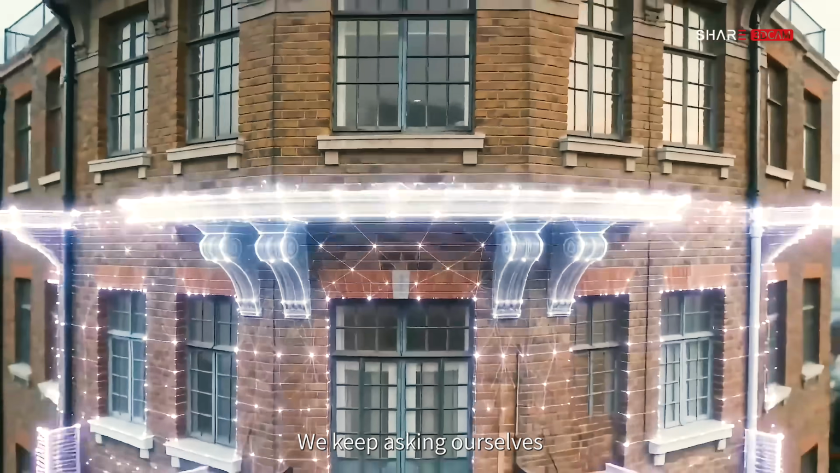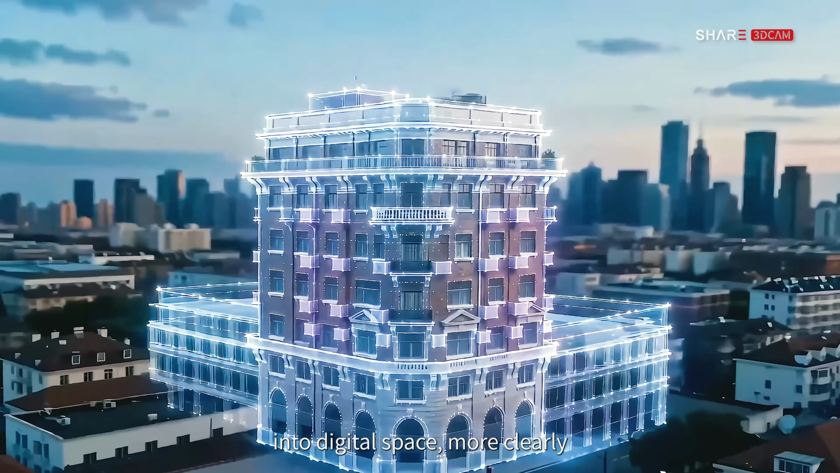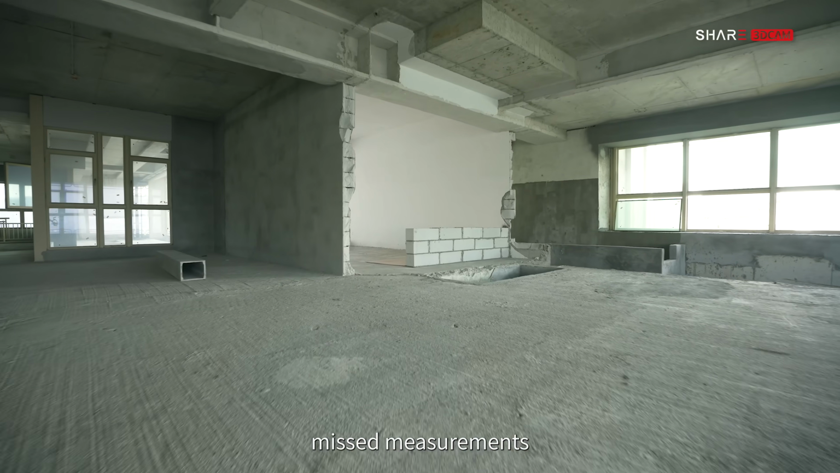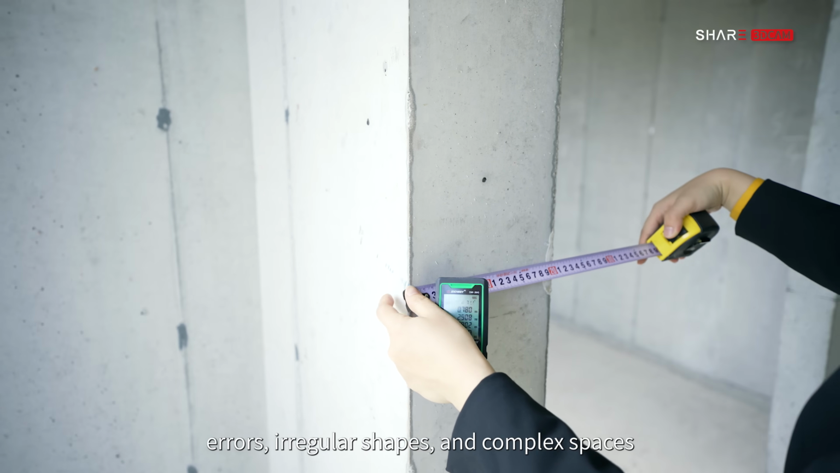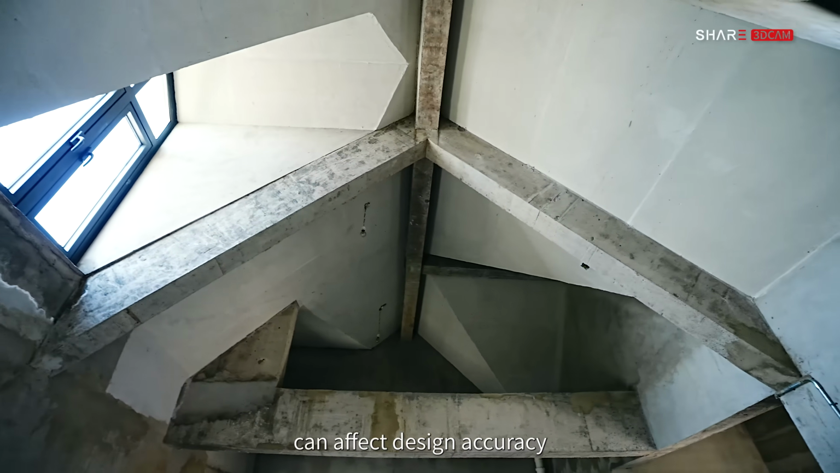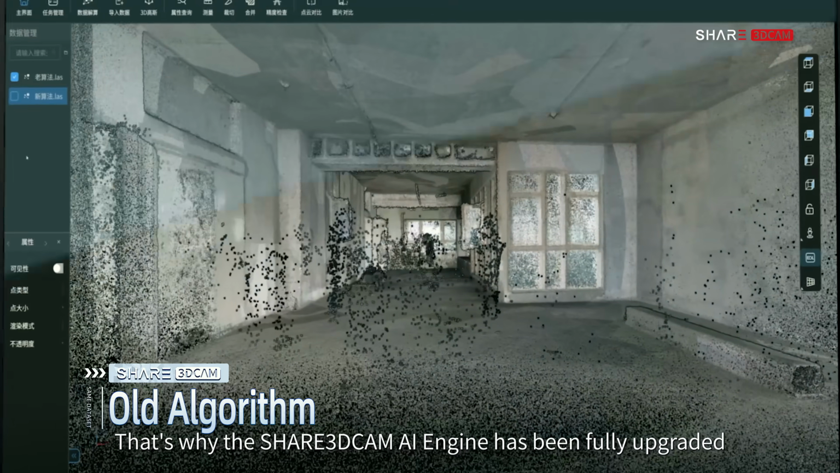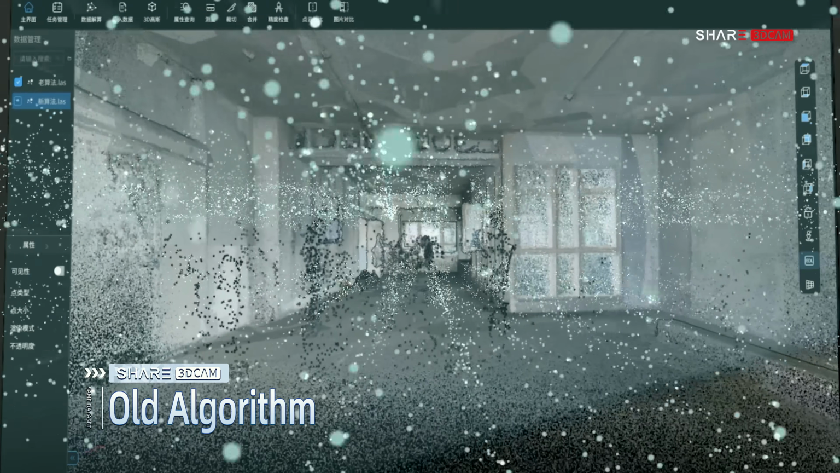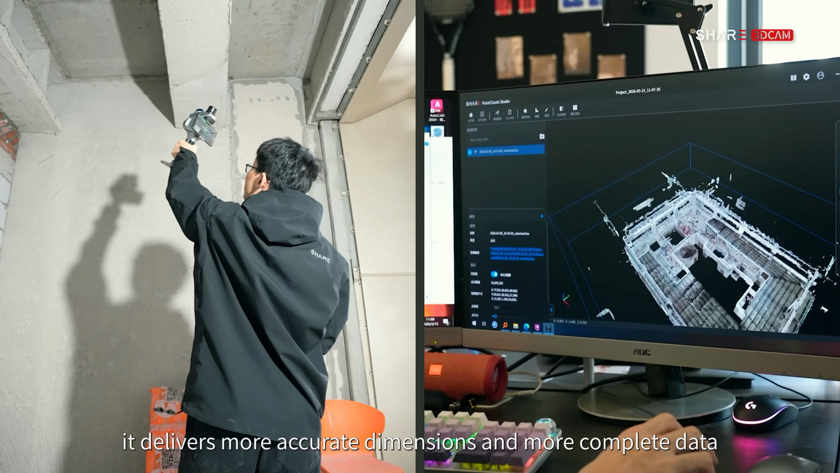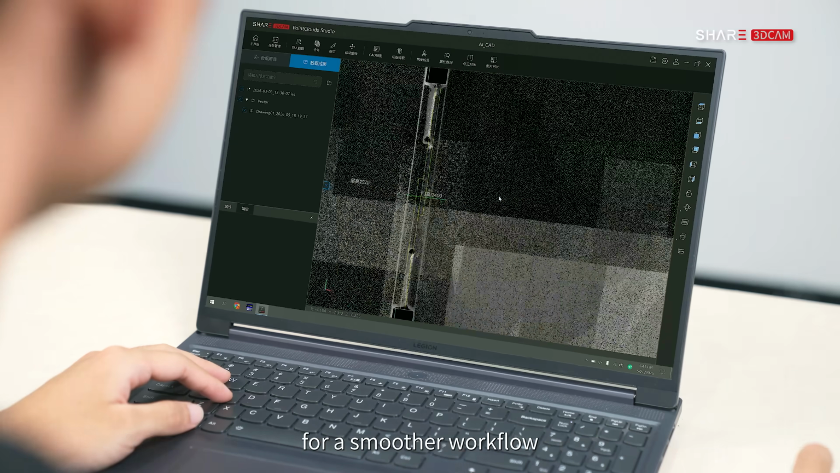We keep asking ourselves how to bring the real world into digital space more clearly. On renovation sites, missed measurements, errors, irregular shapes, and complex spaces can affect design accuracy. That's why the SHARE3DCAM AI Engine has been fully upgraded. From scanning to design, it delivers more accurate dimensions and more complete data for a smoother workflow.